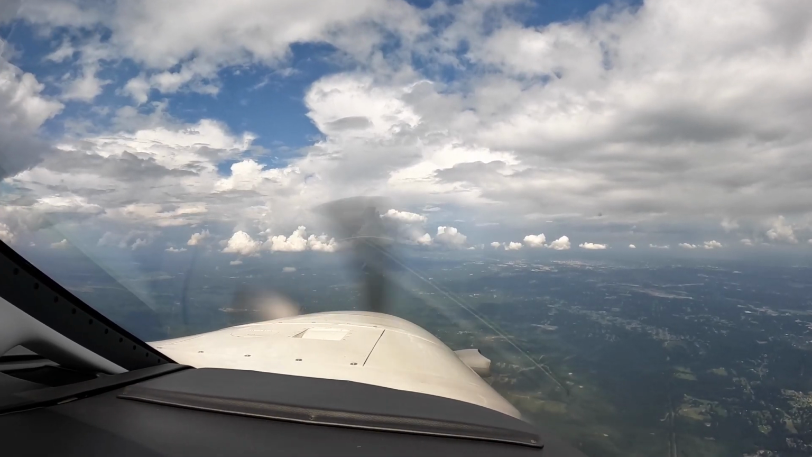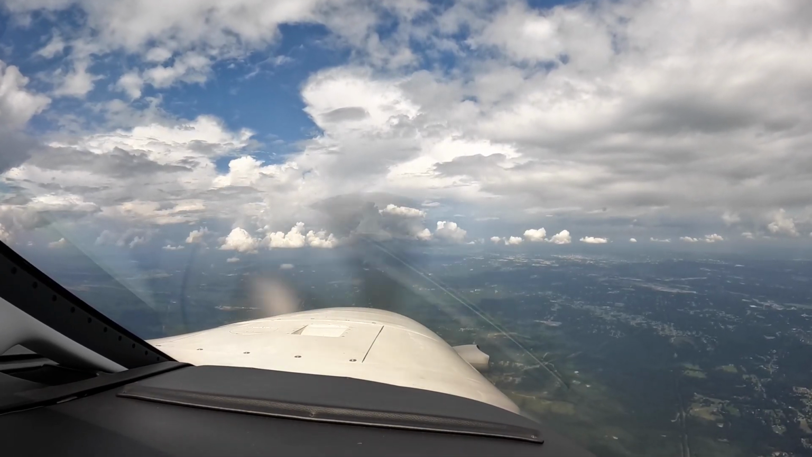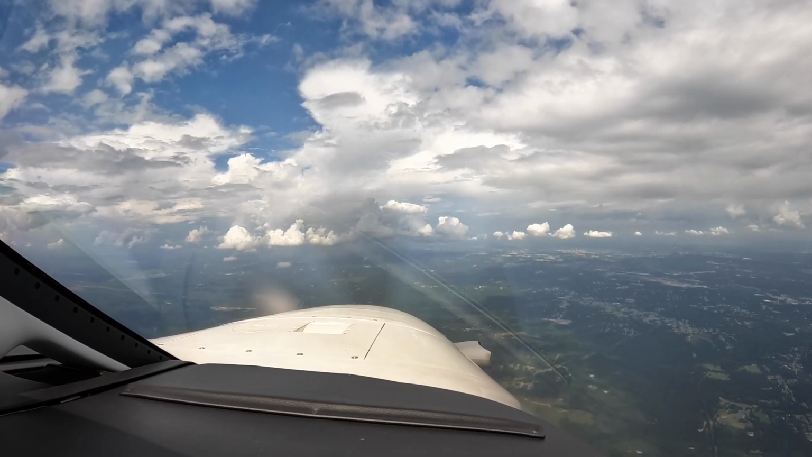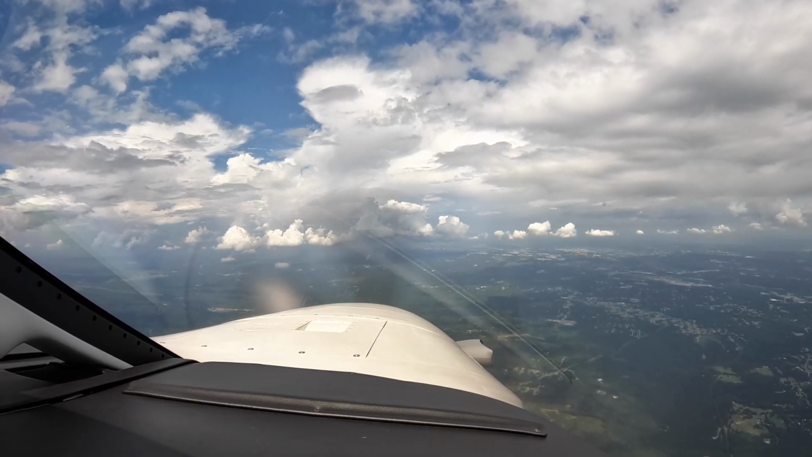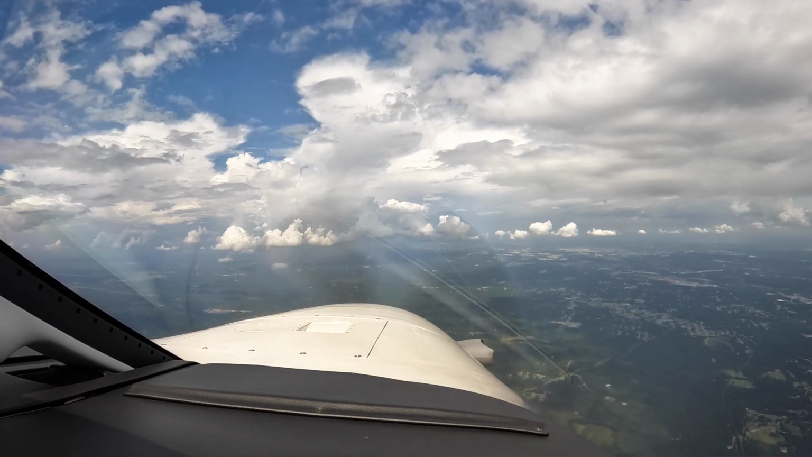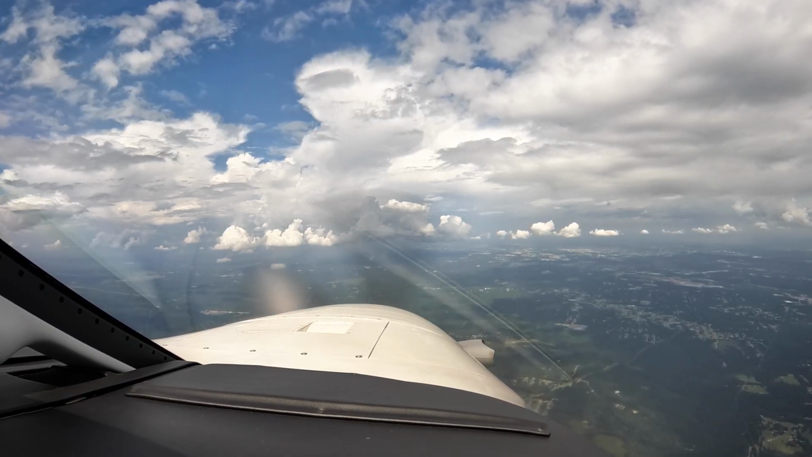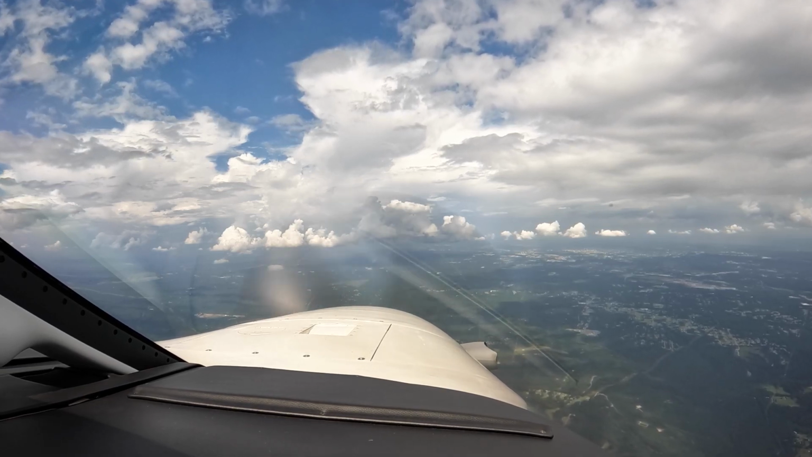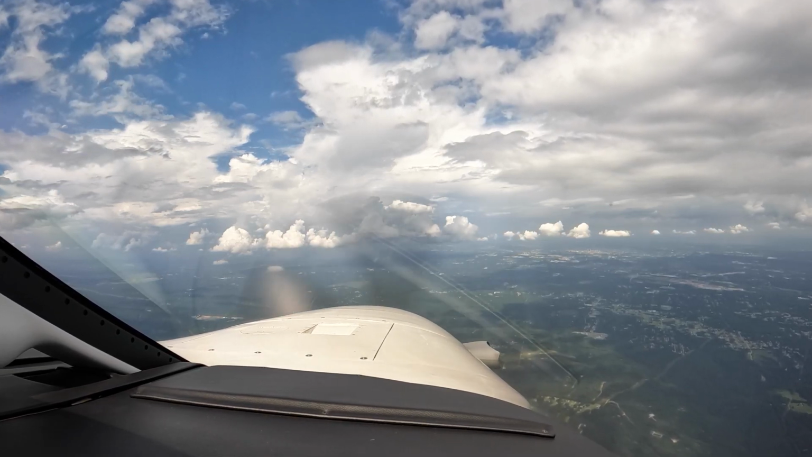Jet Speed 54, Birmingham departure, ident, climb, maintain 10,000. Can we expect now a vector outside of Jusco for the approach?